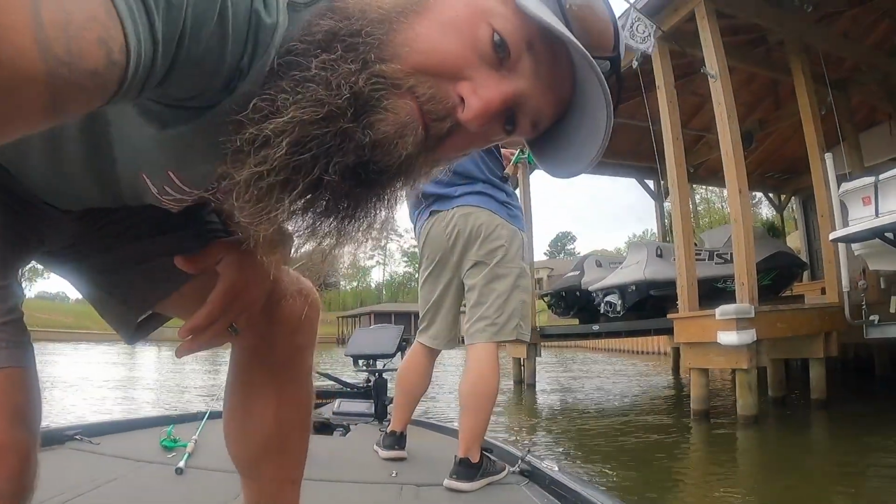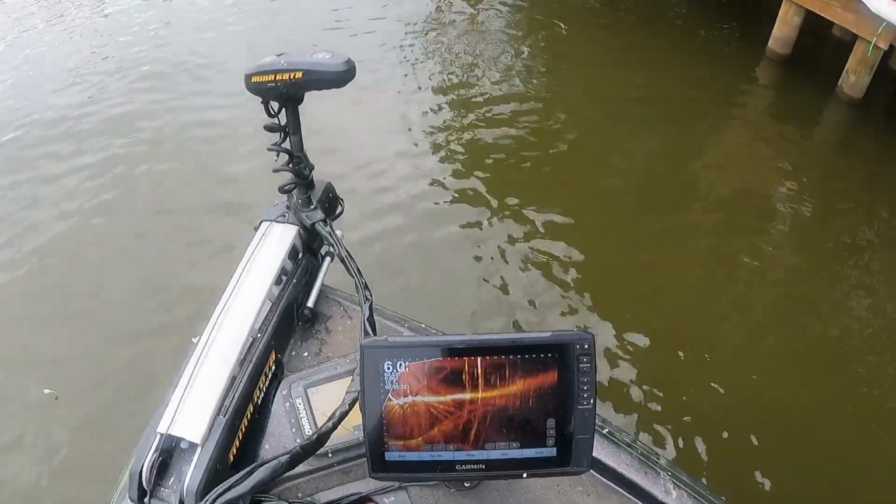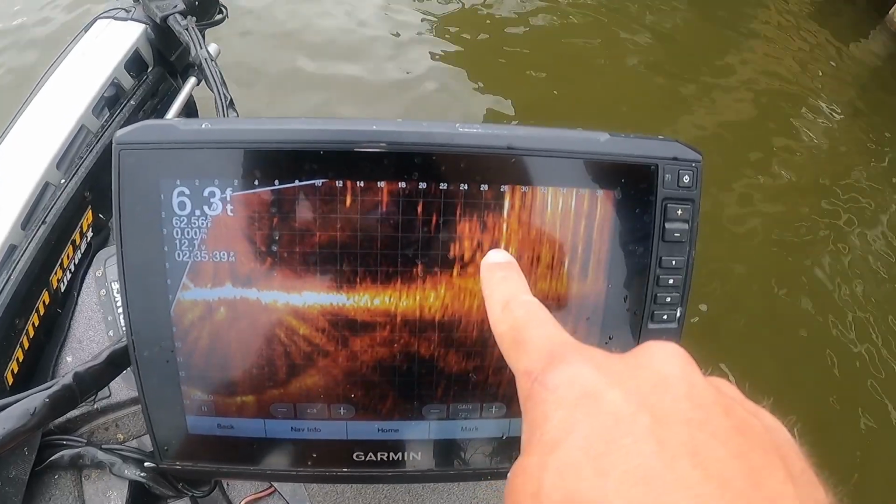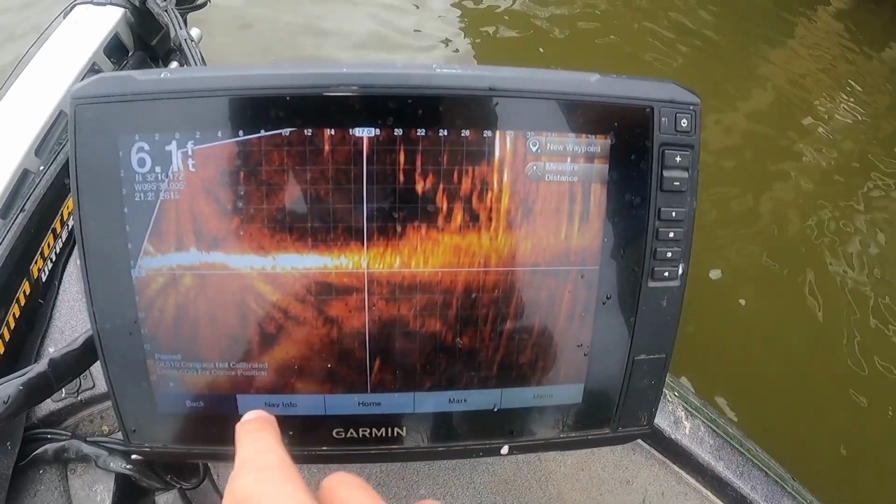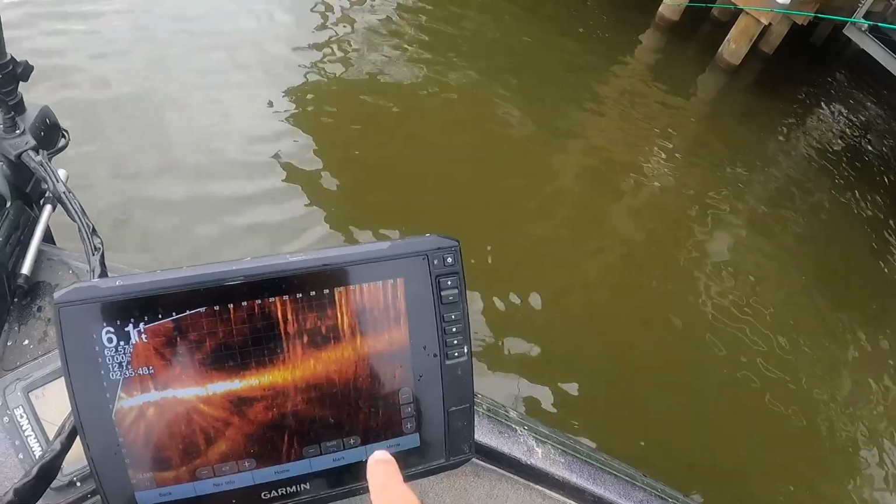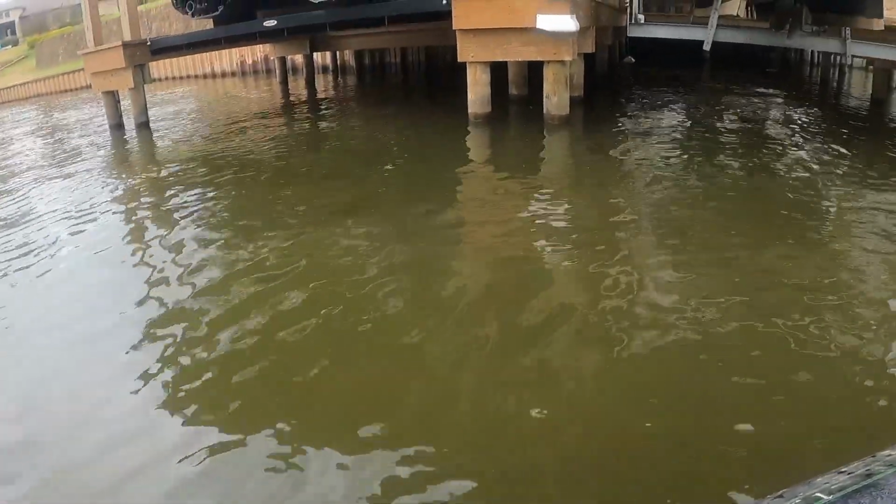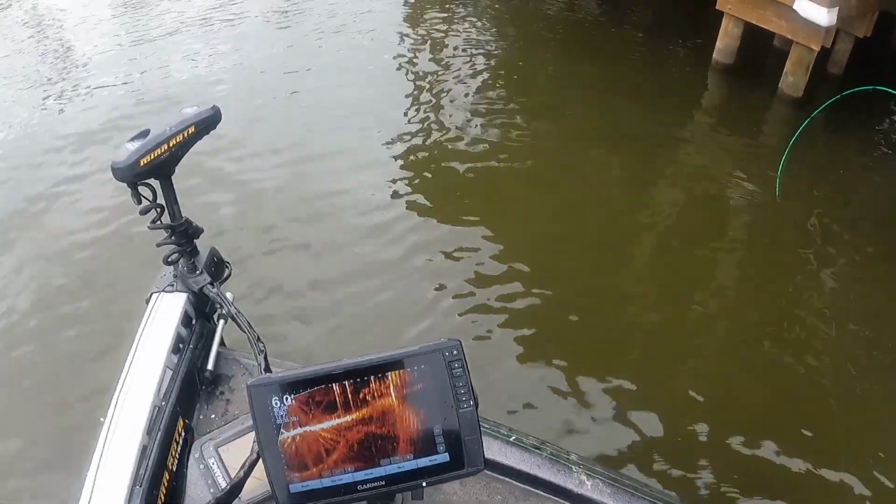You want to go for a walk? It's all fish right here. They start at about 20 feet from where we are. We're 10 foot from the dock, so they're 10 foot in and then they go all the way to that retaining wall. I don't know if you can see that. Now, whether they'll bite or not, we'll see.